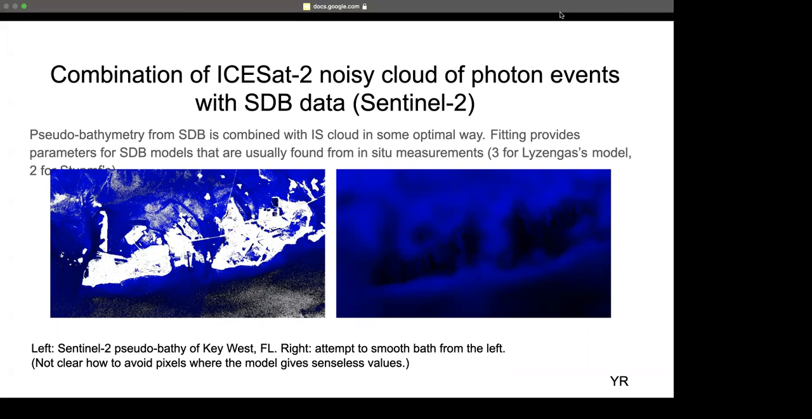Some white is obviously land, and there shouldn't be any bathymetry, but also there are lots of pixels, because it's raster imagery, where the pseudobathymetry does not have meaning. So we need some means to smooth this bathymetry somehow.